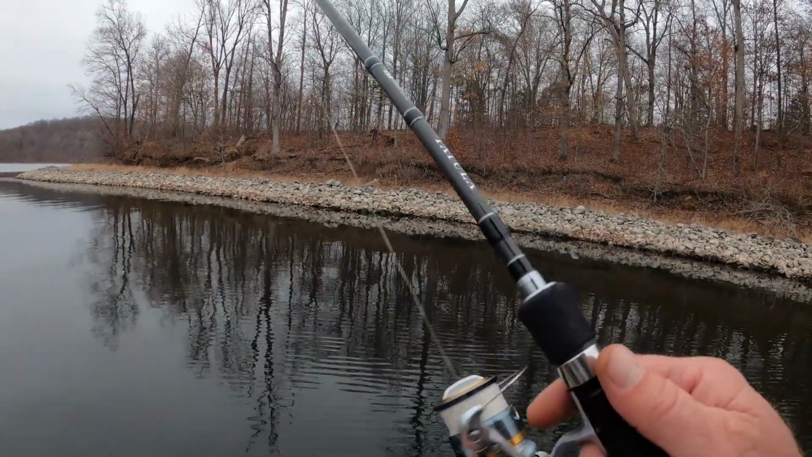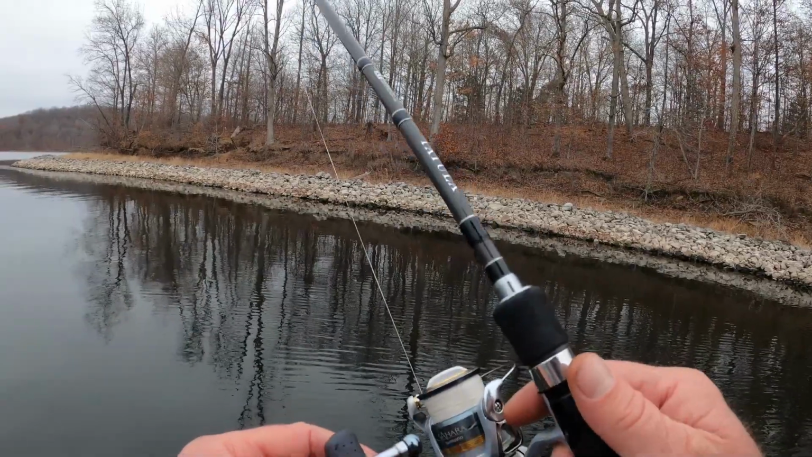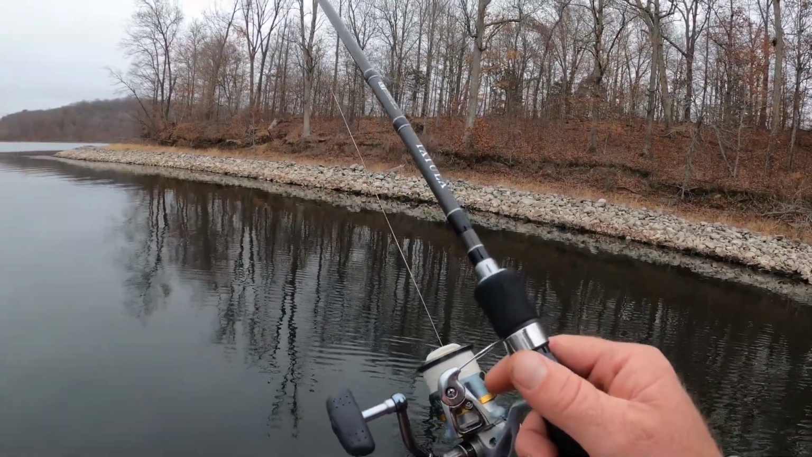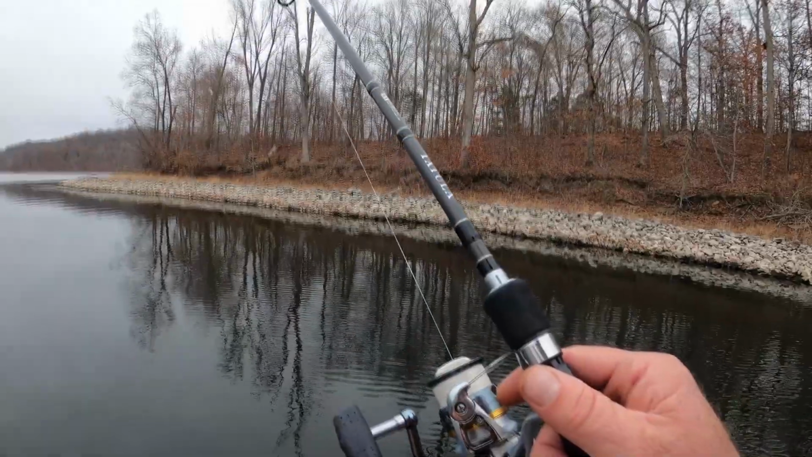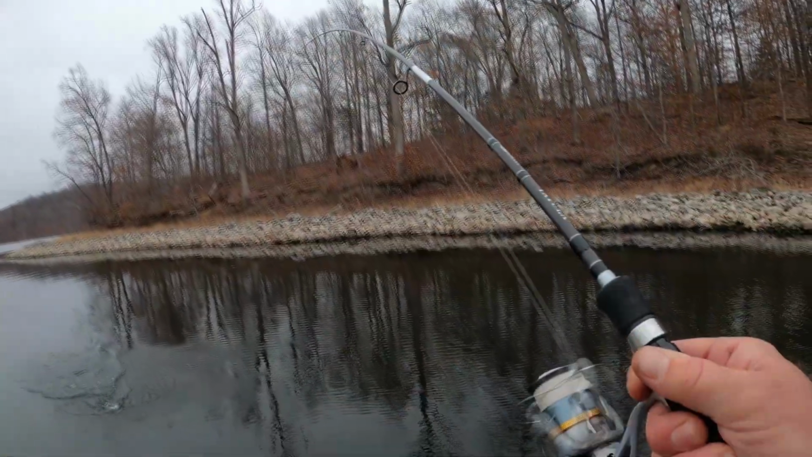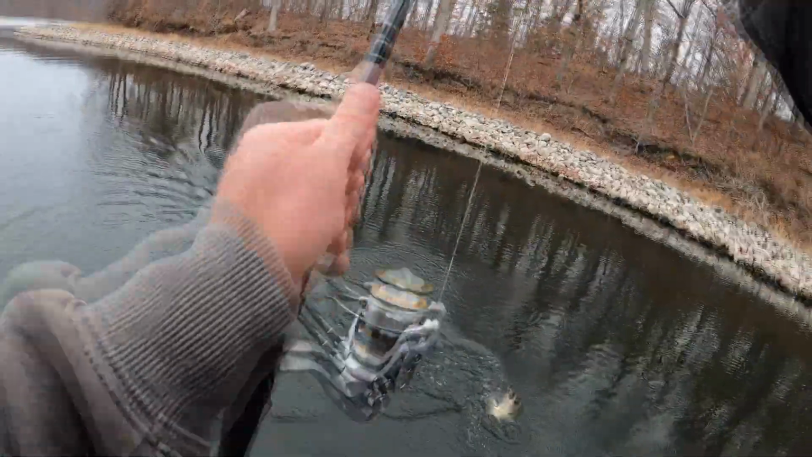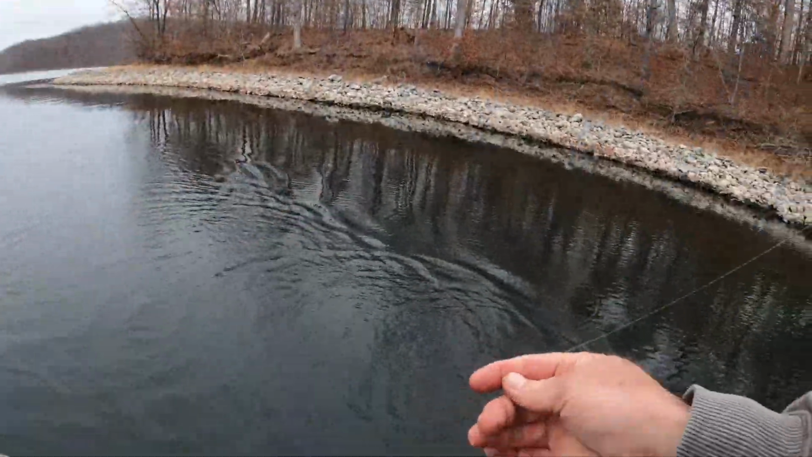There's a bite. Got him, right off that limb. So there's one on both sides of that tree. Get up in here. It's a little better fish. Chunky monkey.